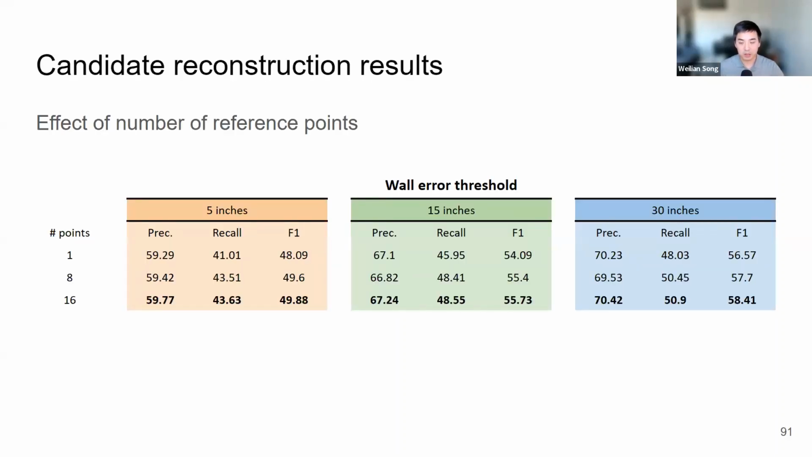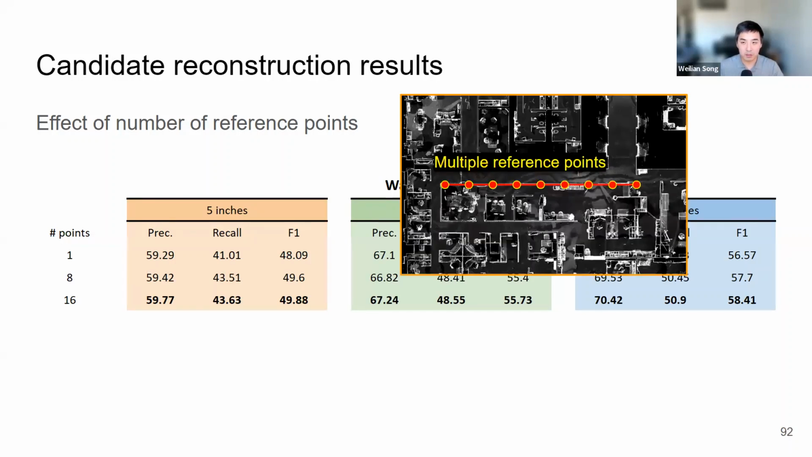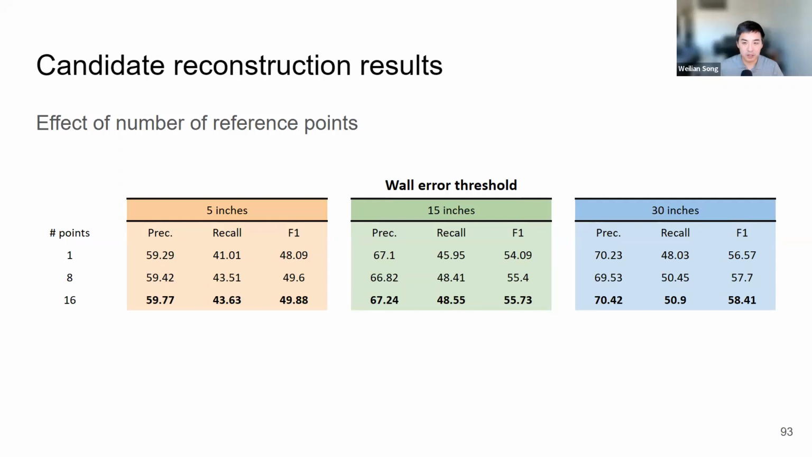First, we can look at a study on the effect of the number of reference points. If you remember, that's the modification we made to HEAT to consider image features along the entire edge instead of just at one point. We consider 1, 8, and 16 reference points along an edge. If we only use 1 point, that's basically the vanilla HEAT architecture, so that's the first row. That's our baseline for reconstruction.